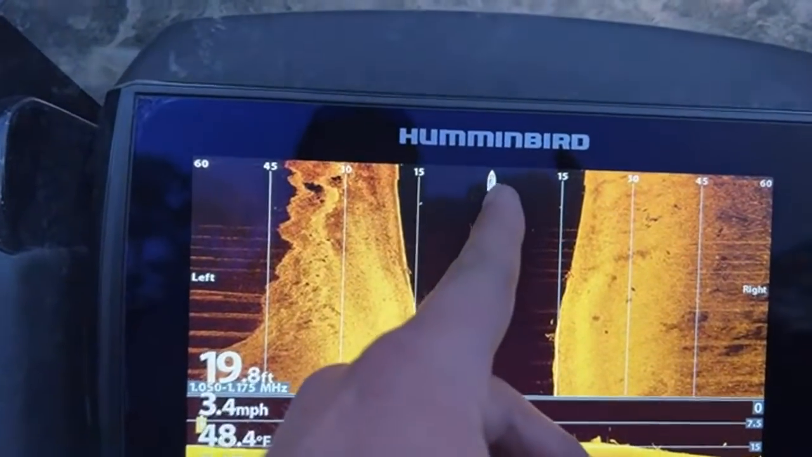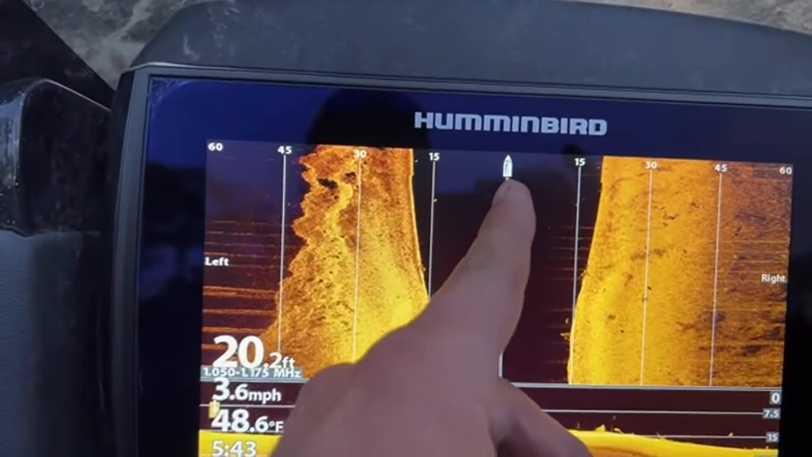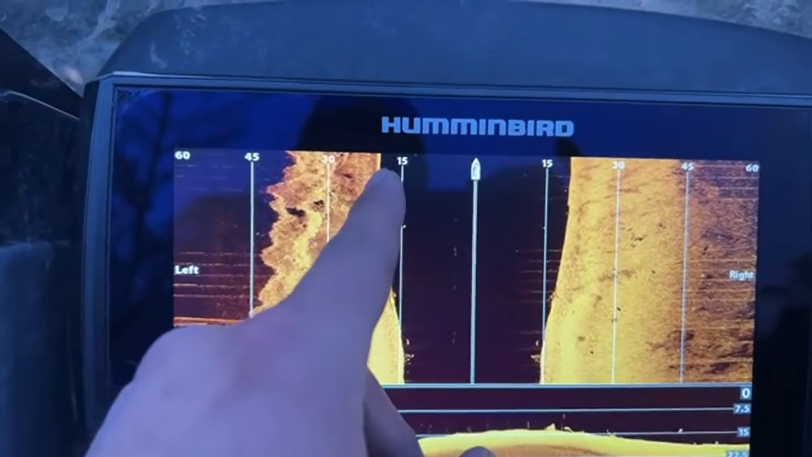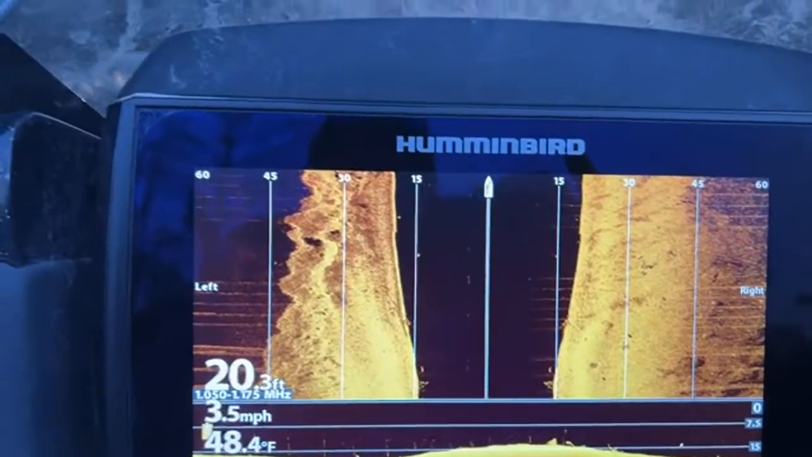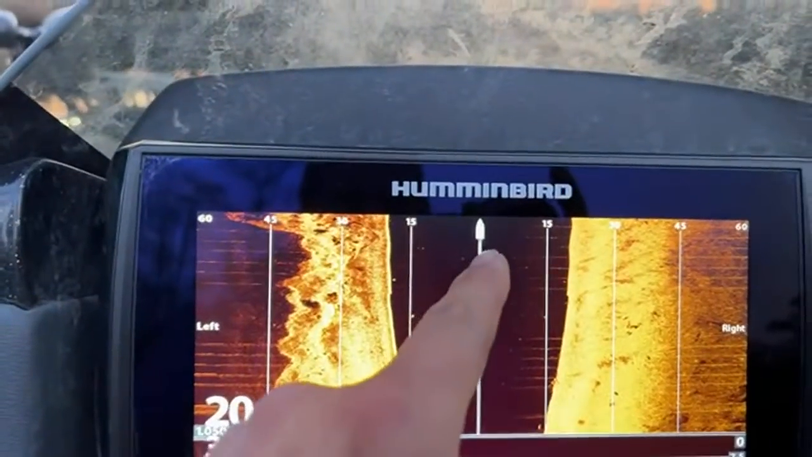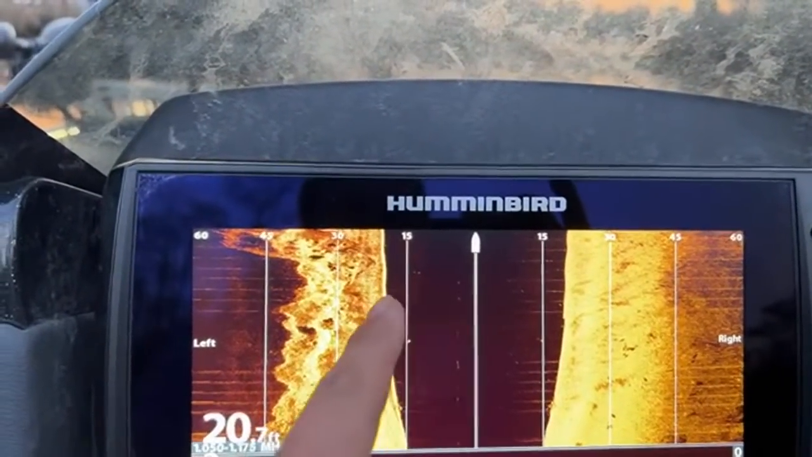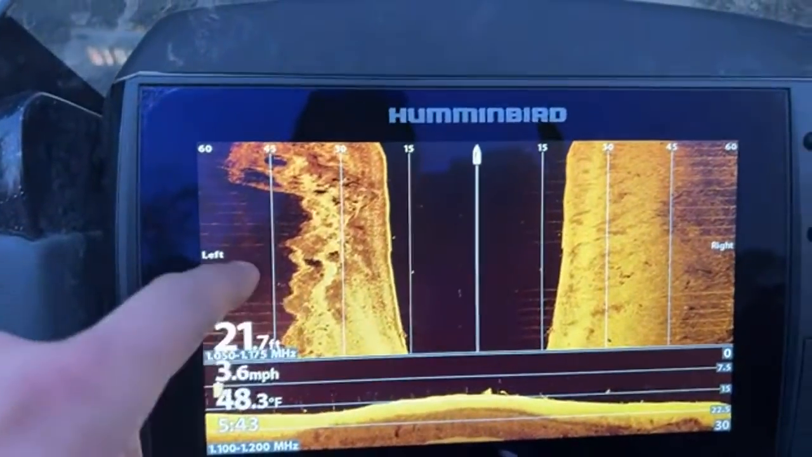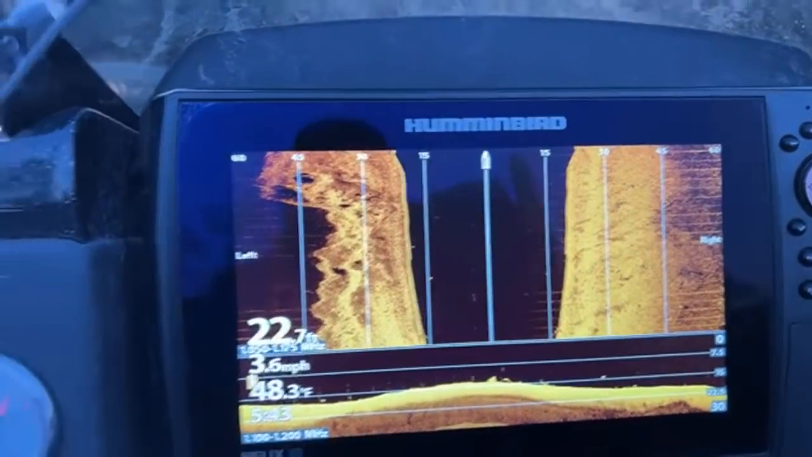So what you guys are seeing right here is the middle of my boat. This is the depth, so we're at about 20-ish feet. Now, imagine a piece of paper that's folded up. This is the height you would see from here to here, and then this is scanning at a 30. These lines right here are interference between both sonars.